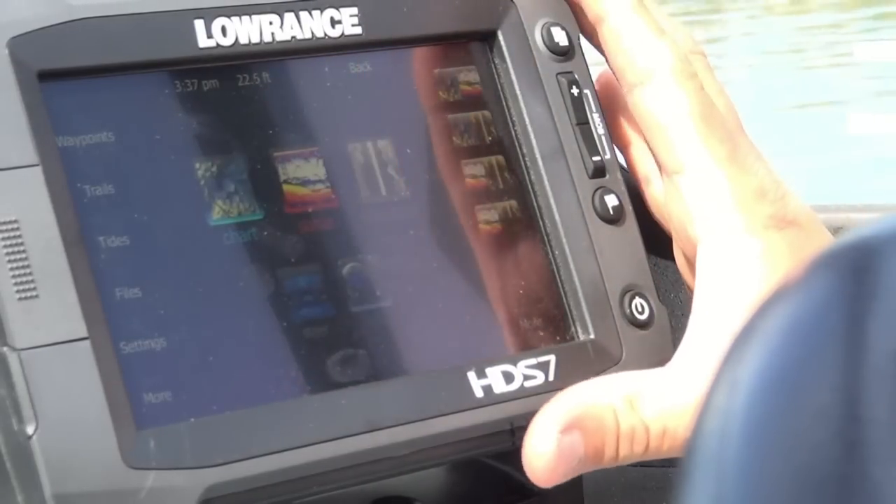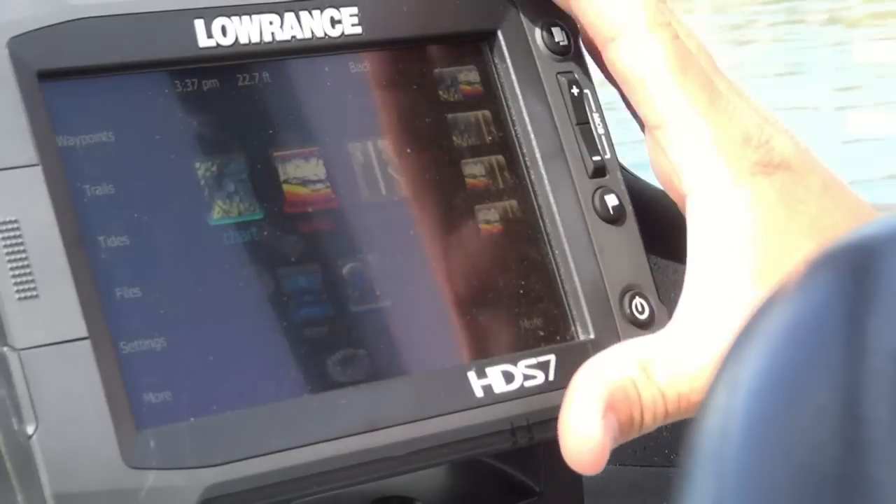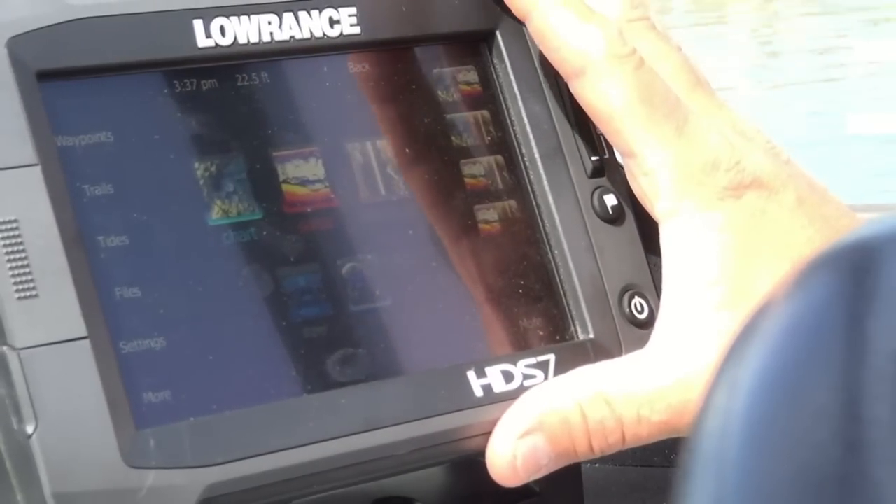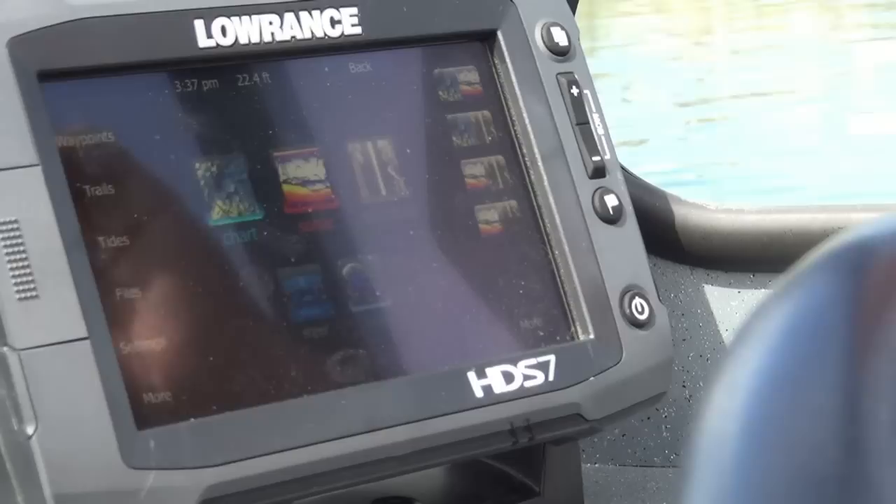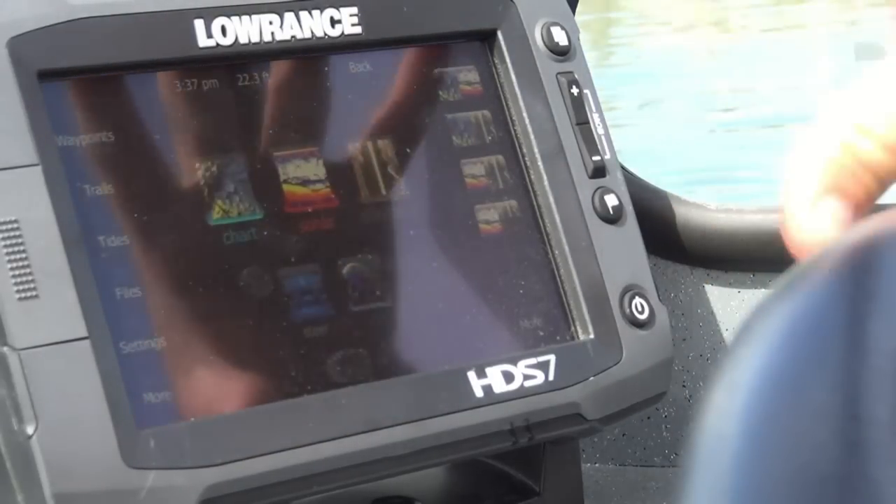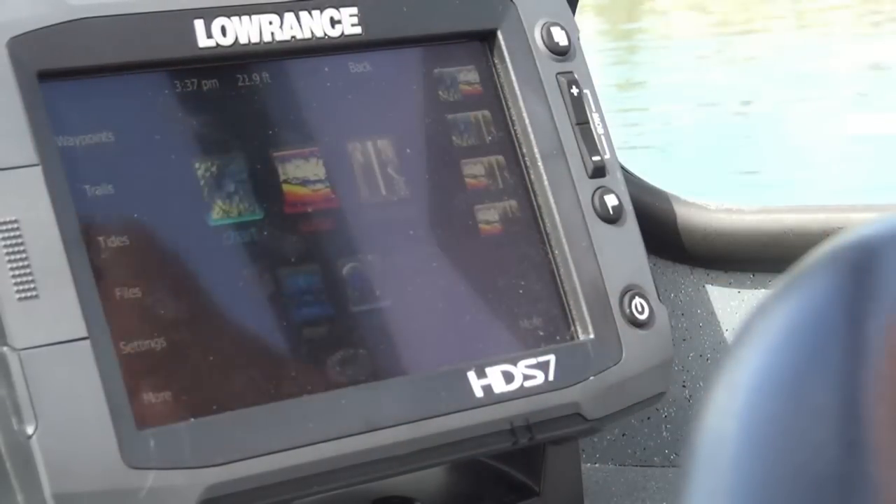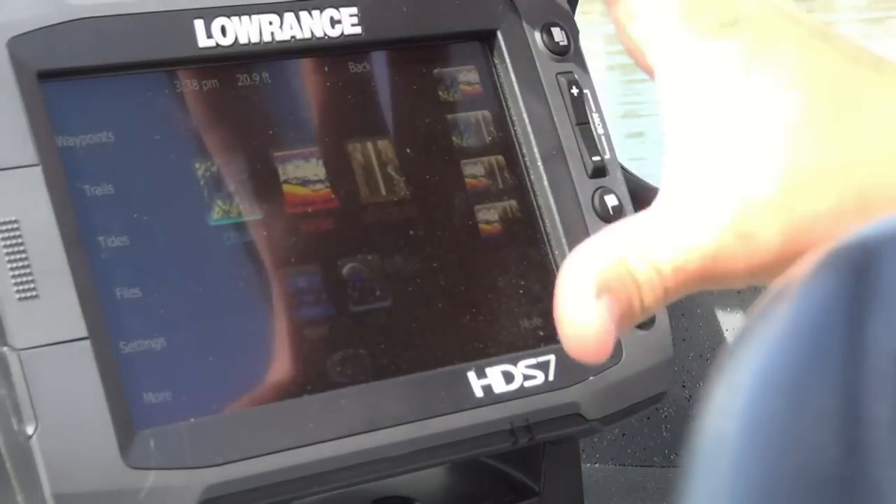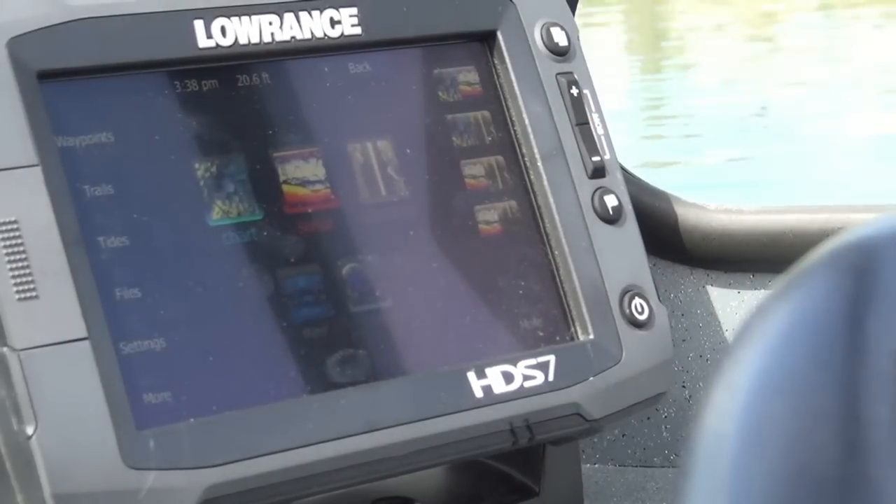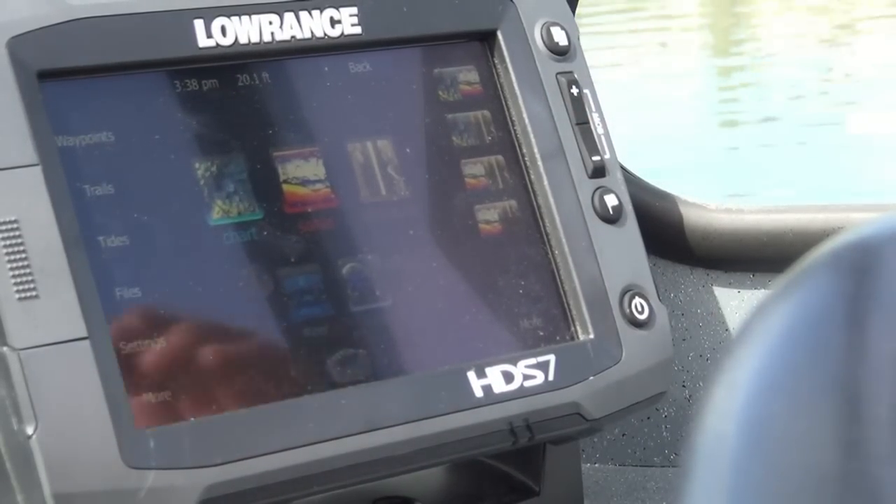Well, you don't need to do that anymore with the new Touch units because the structure scan module is built into the actual unit now. So all you have to do is hook up your new structure scan transducer, plug it into the back, and all that information is already built into this one unit. And that's what really sold me on this. One, it's probably the easiest unit to use on the market, plus it's very compact, and it's just as easy as all these new touch phones out there.